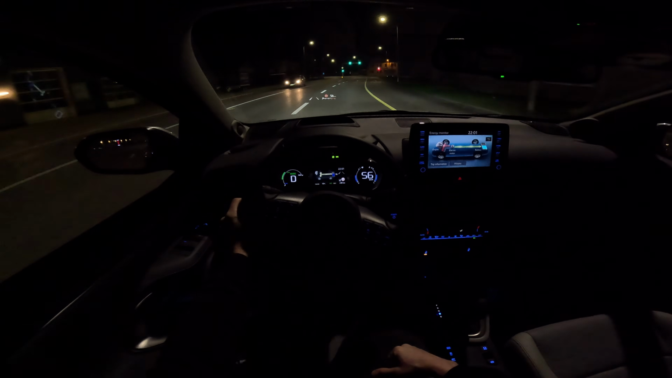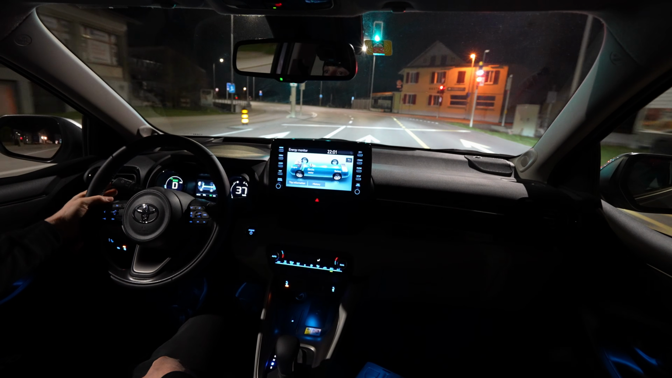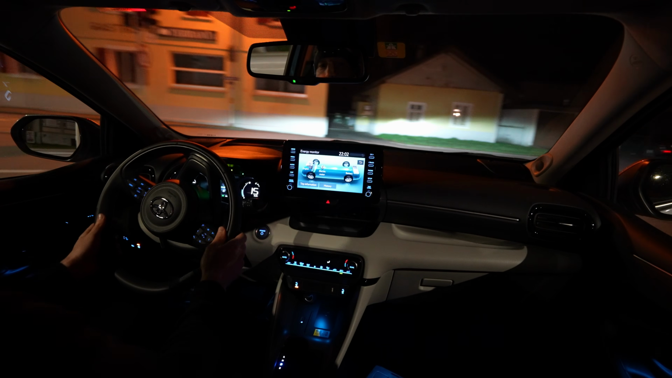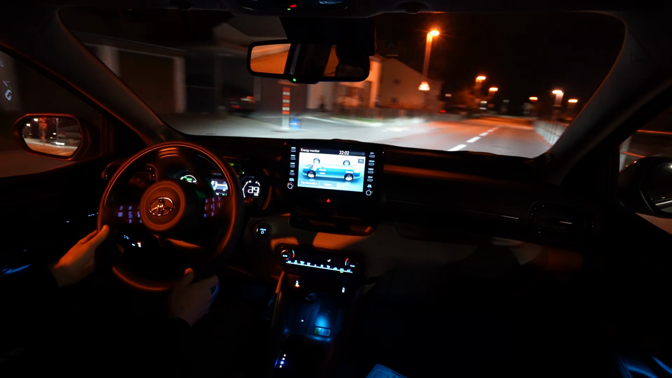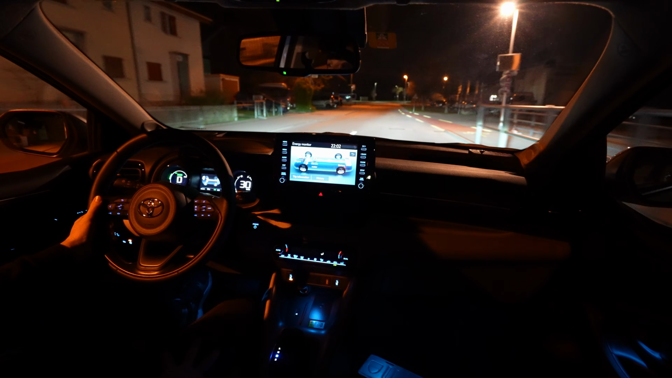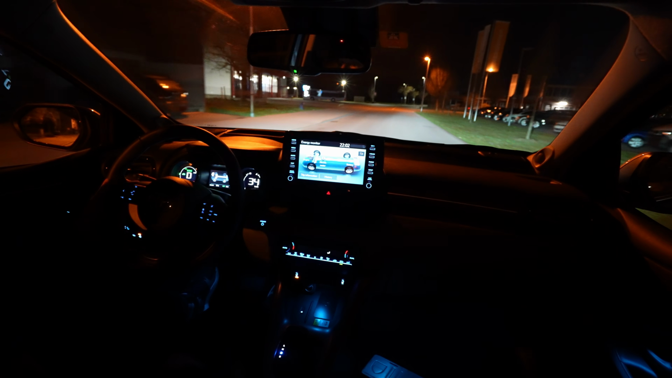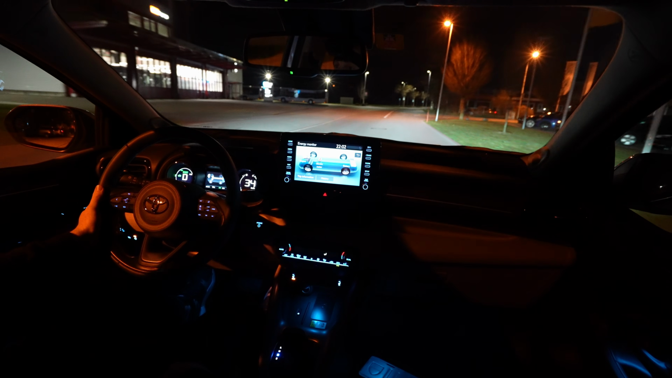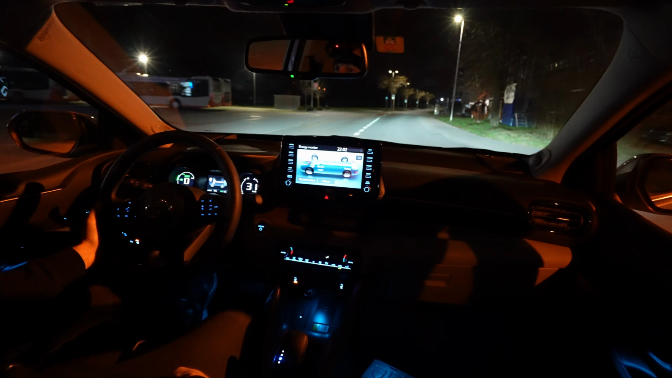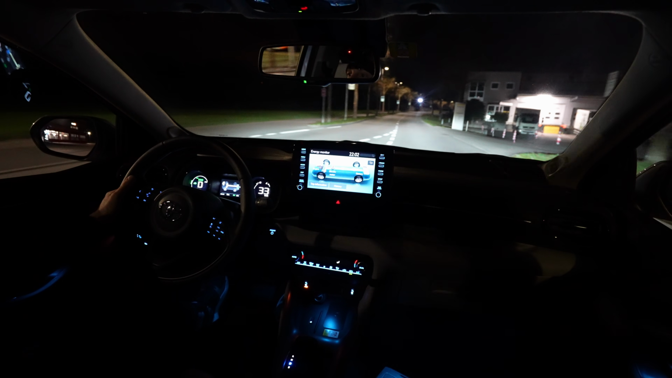Now we will go on the right side here, because I know a street where it's not so illuminated, so we can see there a little bit better how the light is in the nighttime. So let's go right here. It's a little bit more dark, so you can see quite better. I don't know if from the upper camera, from the GoPro, you can see so well, but on the big boy here, the bigger camera, it's quite the best camera that you can use in the nighttime, and you should see quite crystal clear everything in front.